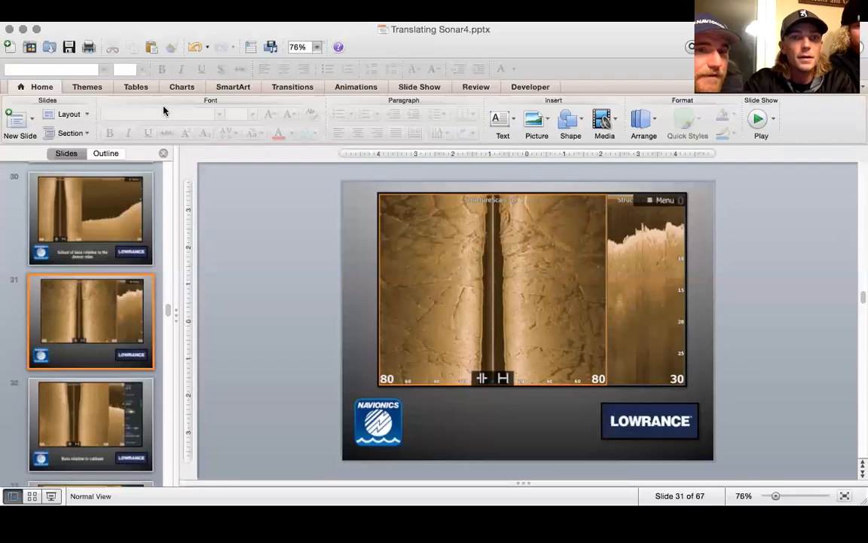Rob asked, best idle speed for structure scan? The slower you go, the better detail you get. You can go up to like 8 miles an hour. We talked about that. Yeah, we talked about that. Seem to always have a big range.